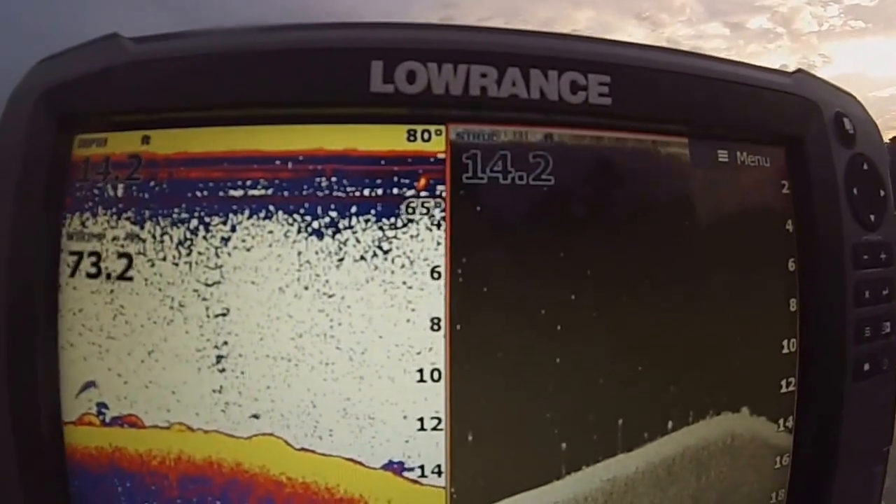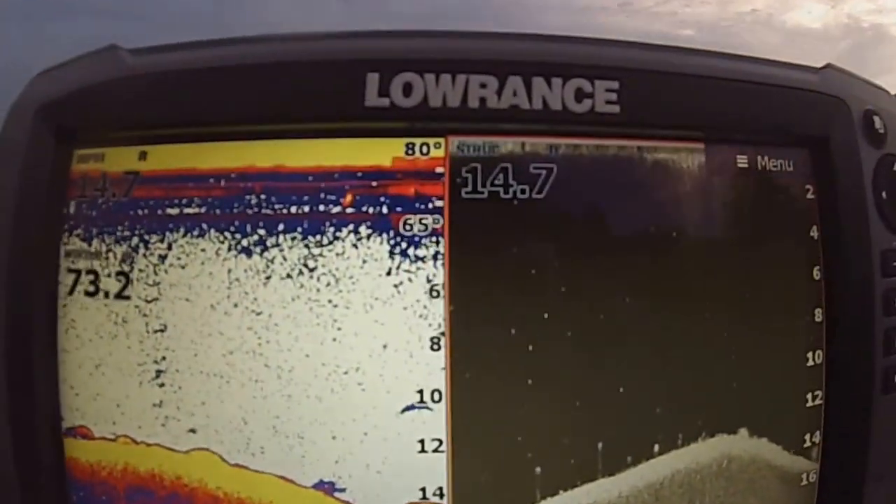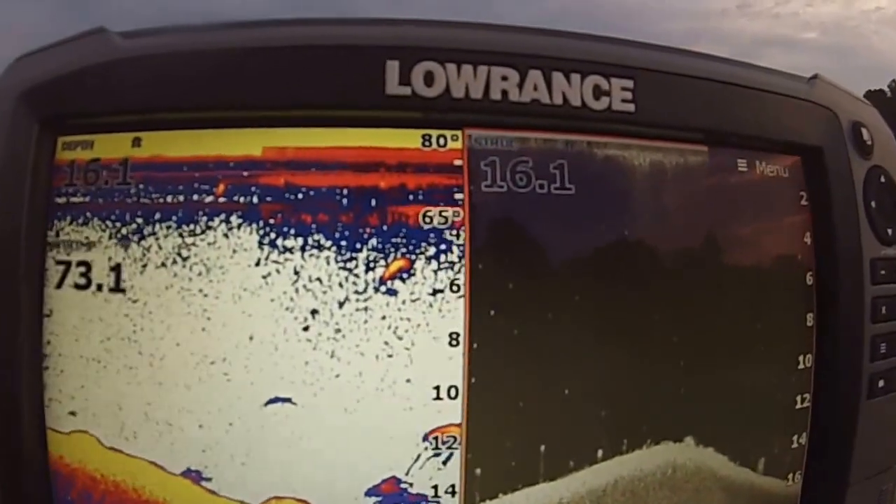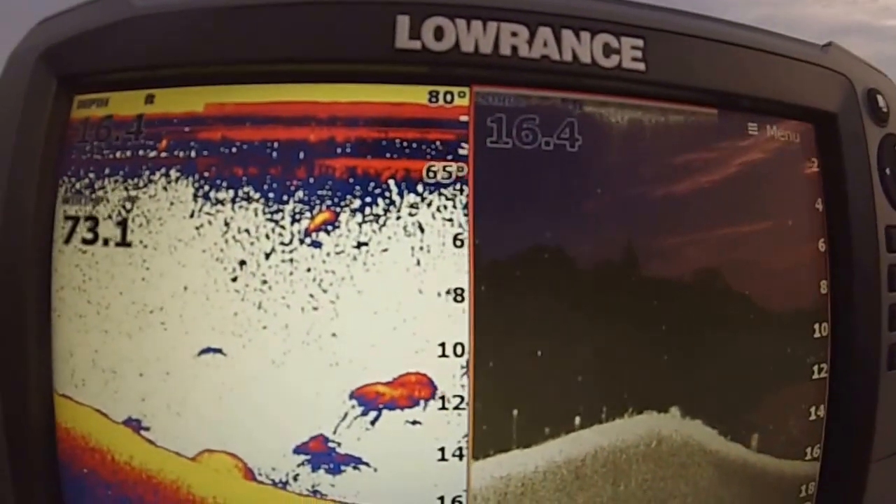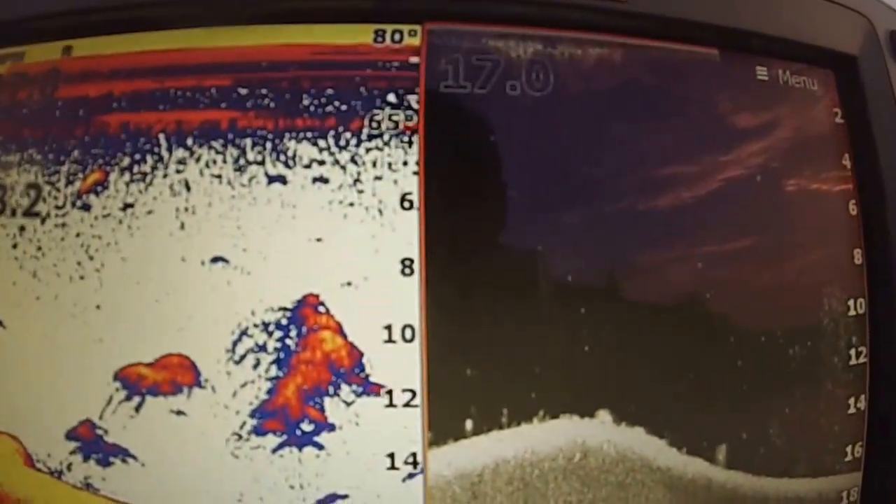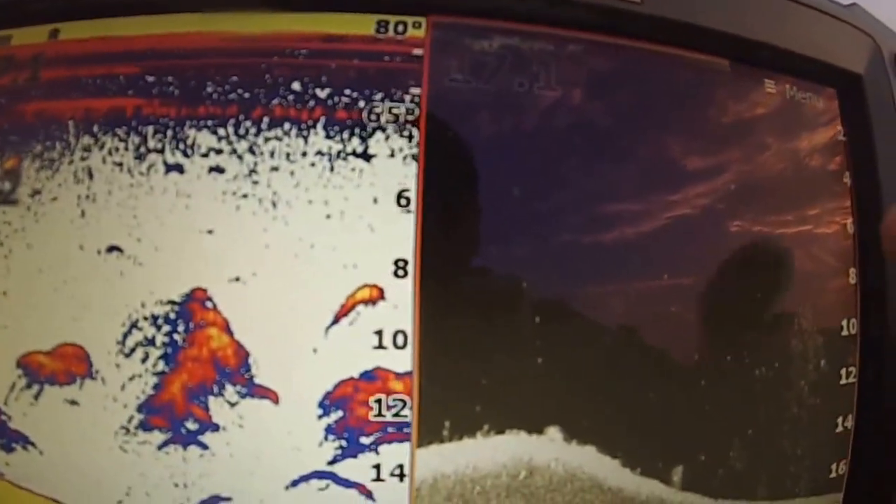It's looking really good this morning. I'm driving around showing you guys this, but I really want to fish some of it here in a second. All right, well, there's some shad scattered. Look at that. That's a pretty good picture too. So they're feeding on that. They're actively feeding on that shad.